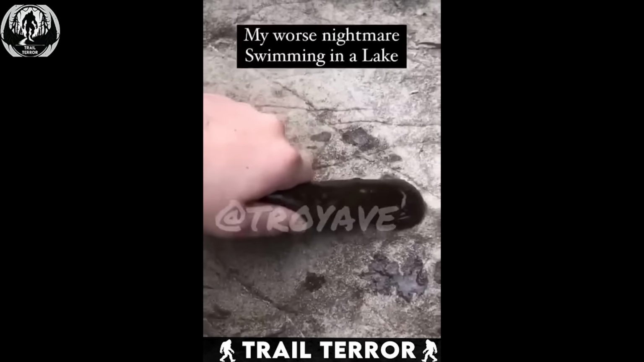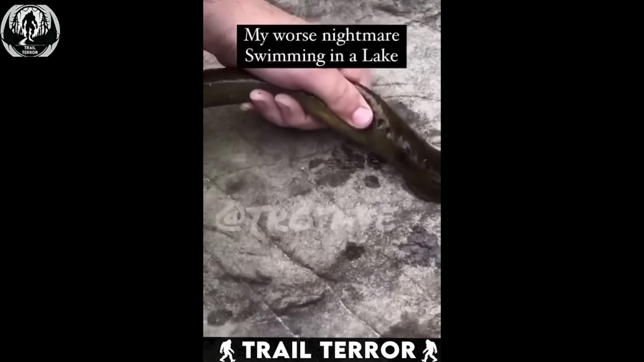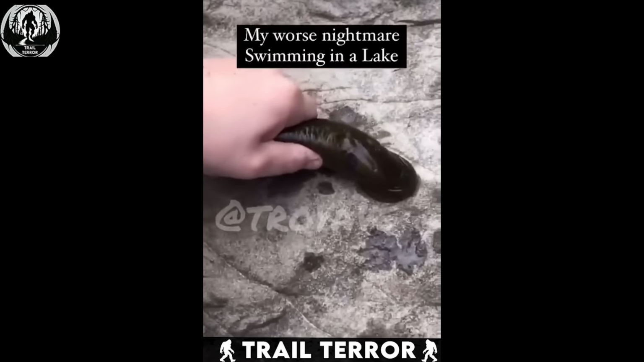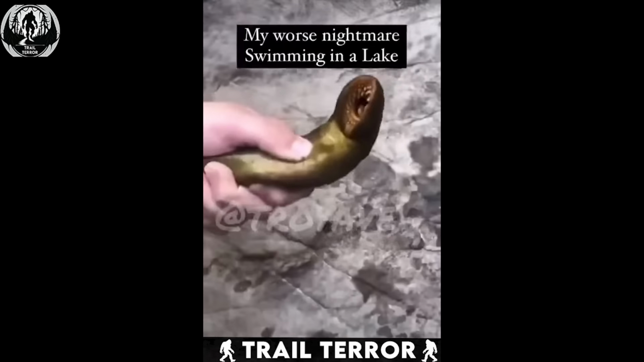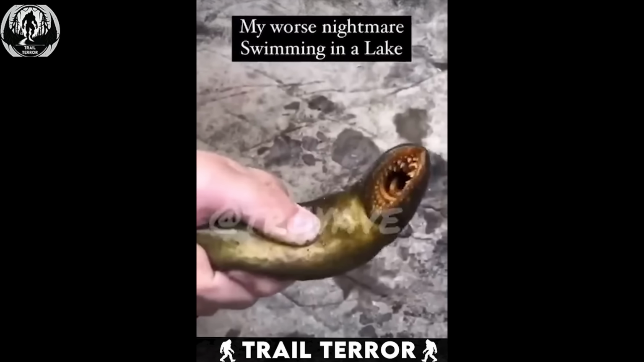That's 4 times your home vacuum cleaner. Like, just the suction hurts. Apparently 4 times stronger than a vacuum cleaner. Finally, he manages to pull it off, revealing a terrifying mouth full of rows of teeth. It's like something out of a nightmare.